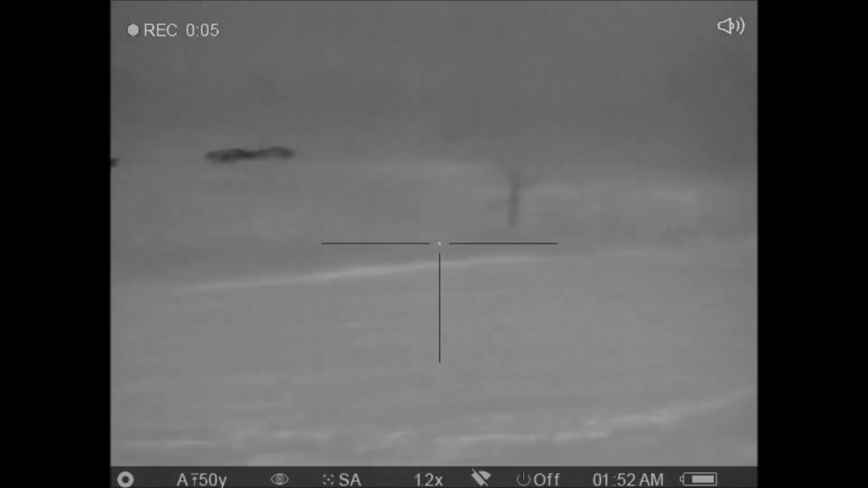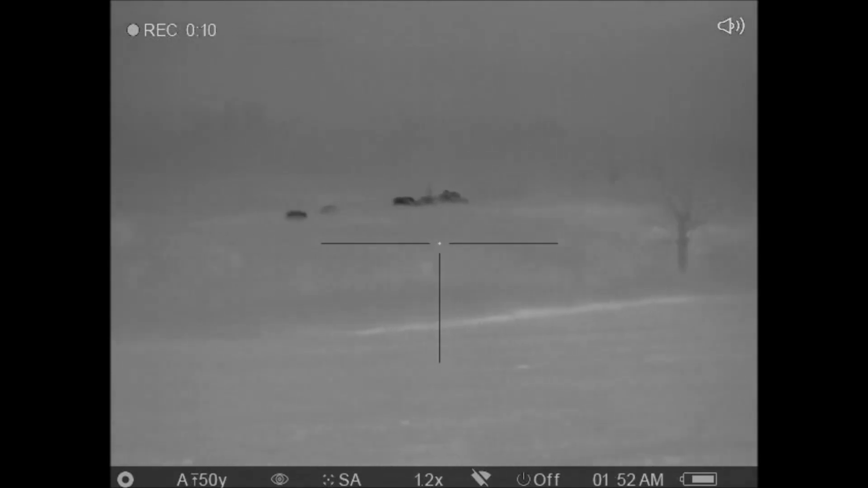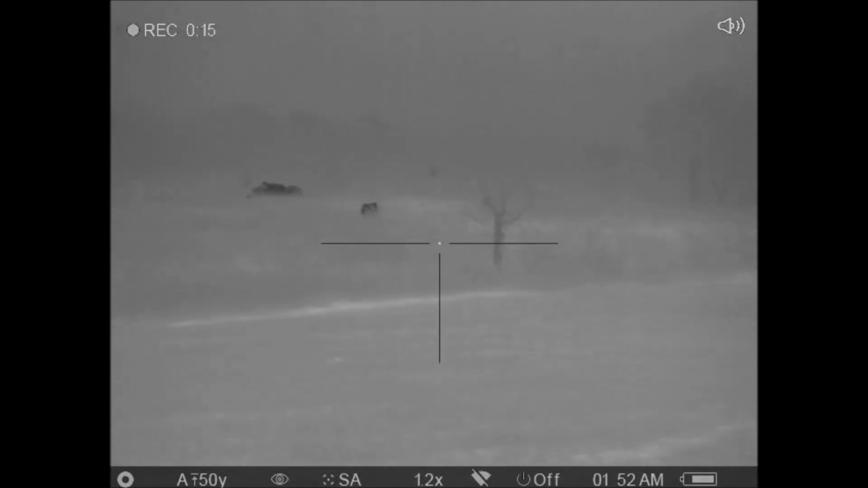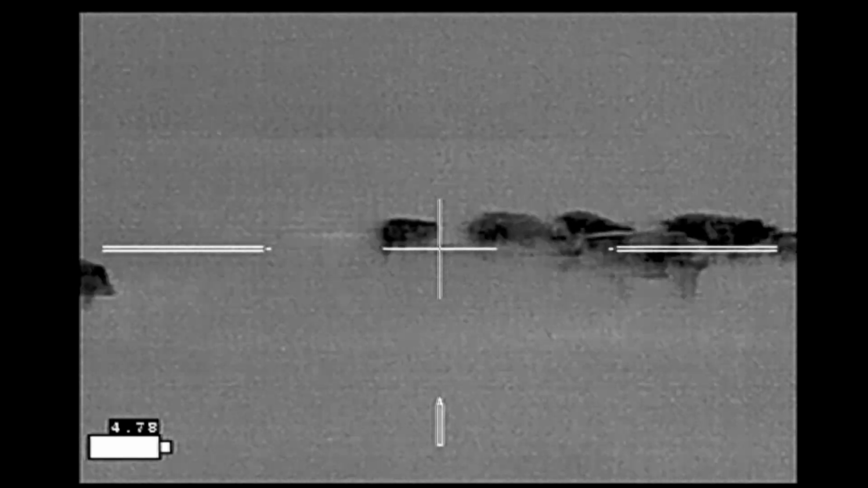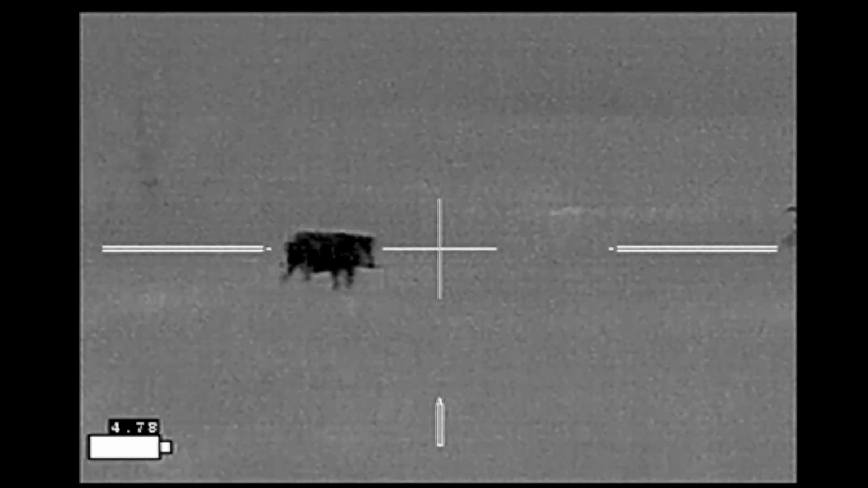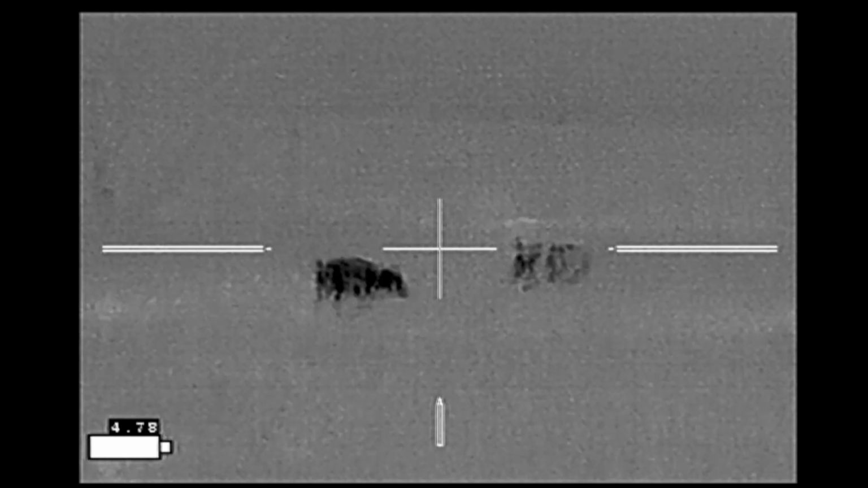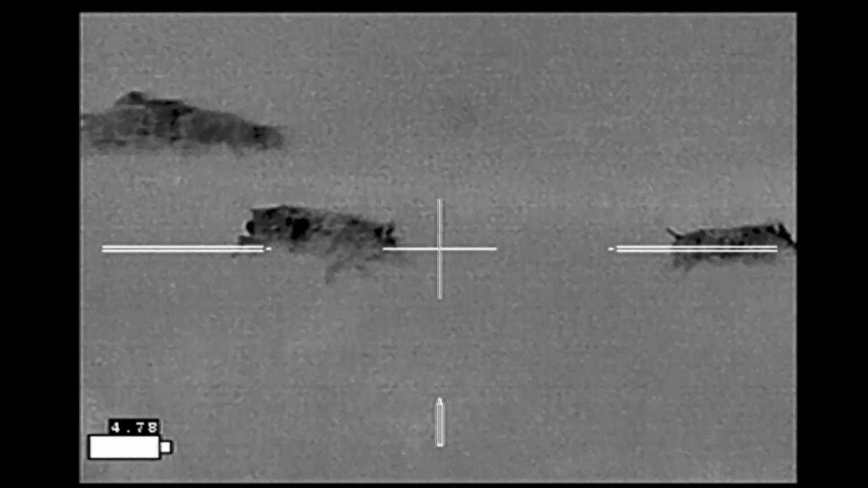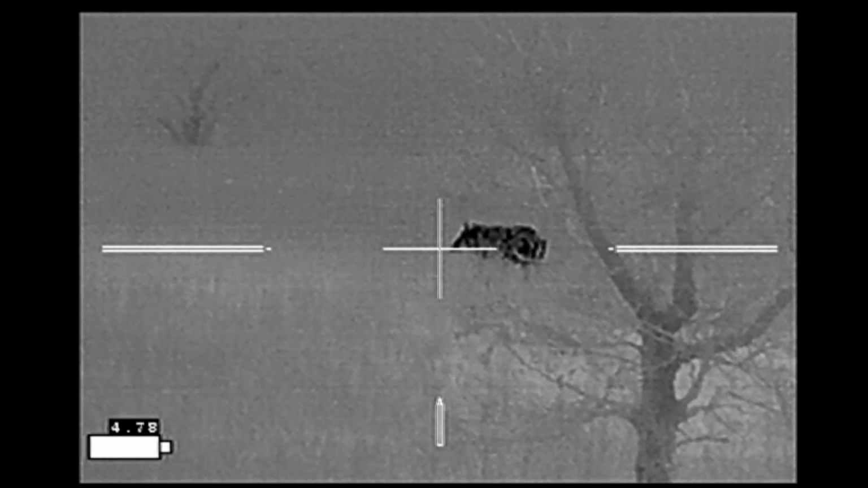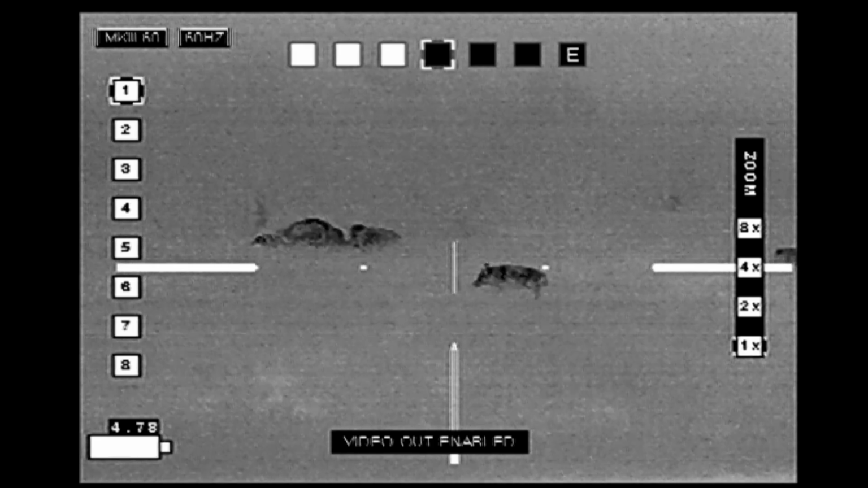Now here's the view from Erica's rifle. She's looking at the same group. The sow that's in heat is on the far left there, and here comes the boar after it. And here's the same action as seen from my rifle. There's the sow in heat and the boar. And he takes off after her. At the time I got the impression that the sounder did not appreciate having this boar following with them, and they stayed bunched up much of the time whenever the boar was close.